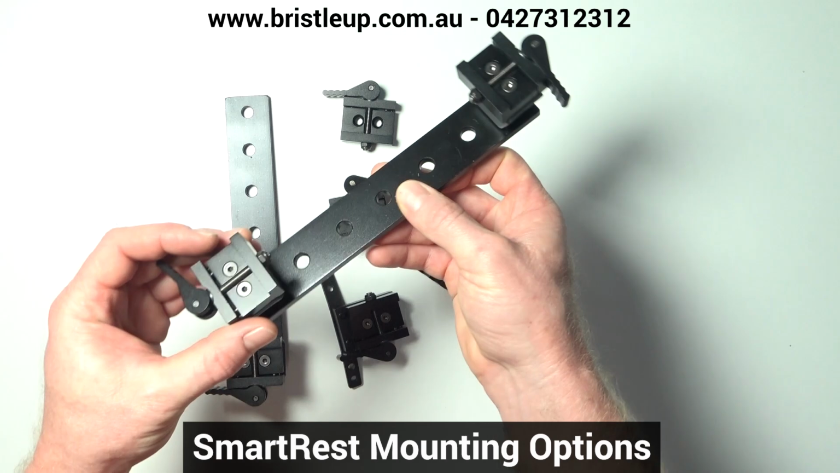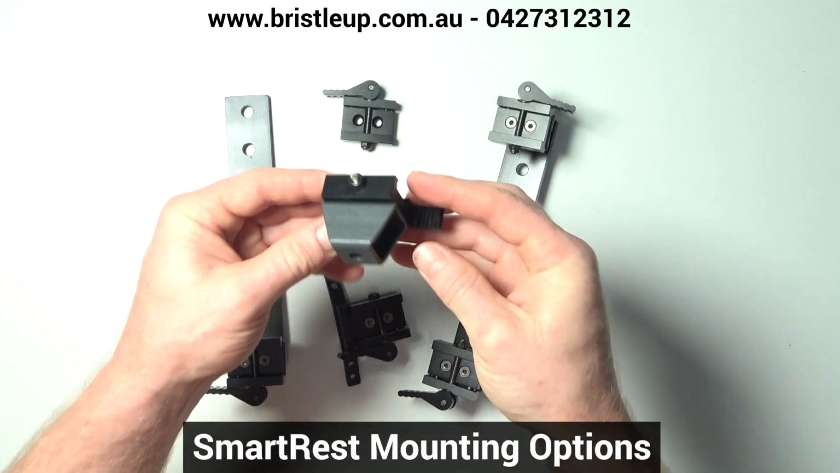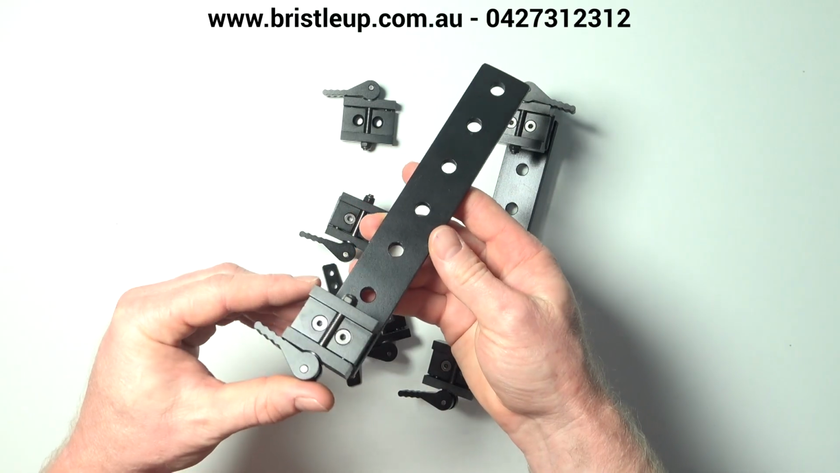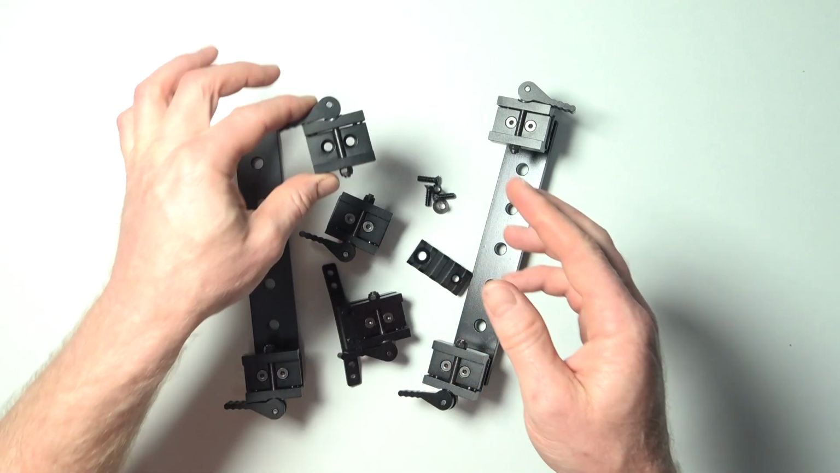Eagle Eye make the Smart Rest options. They are simple but effective mounts. They are affordable and have developed 4 different ways to mount your thermal, all with pros and cons. Let's dive in and take a look at each option.